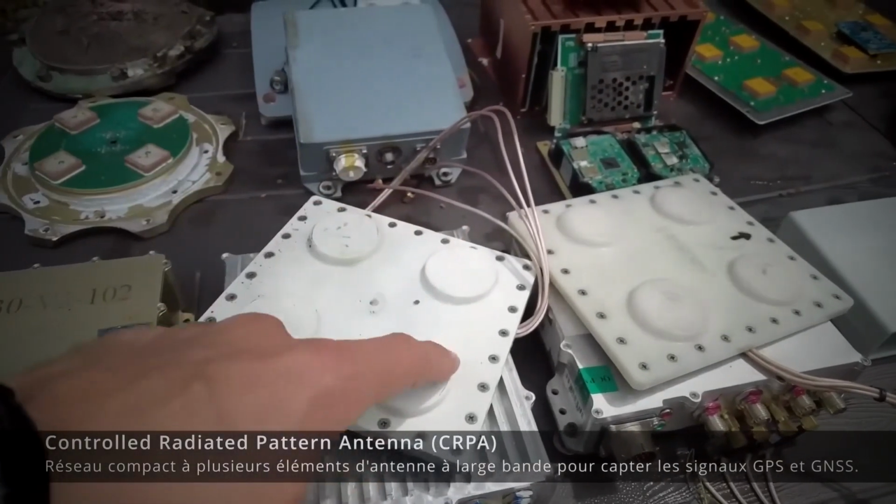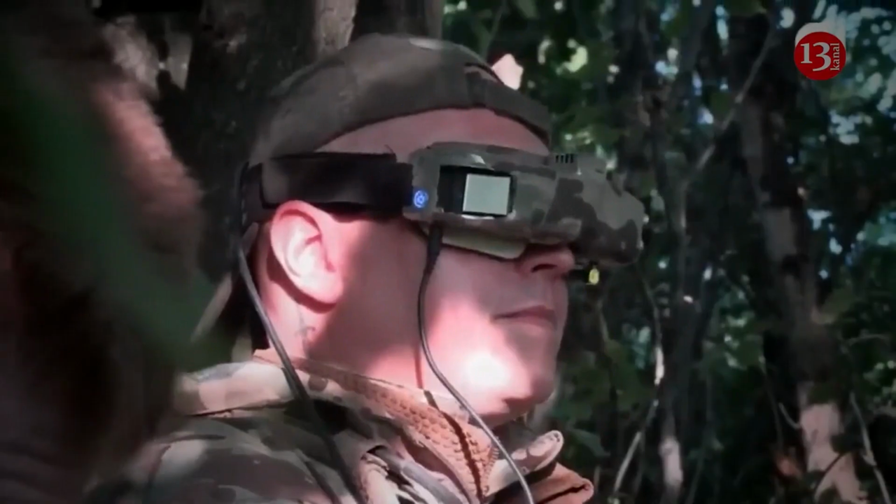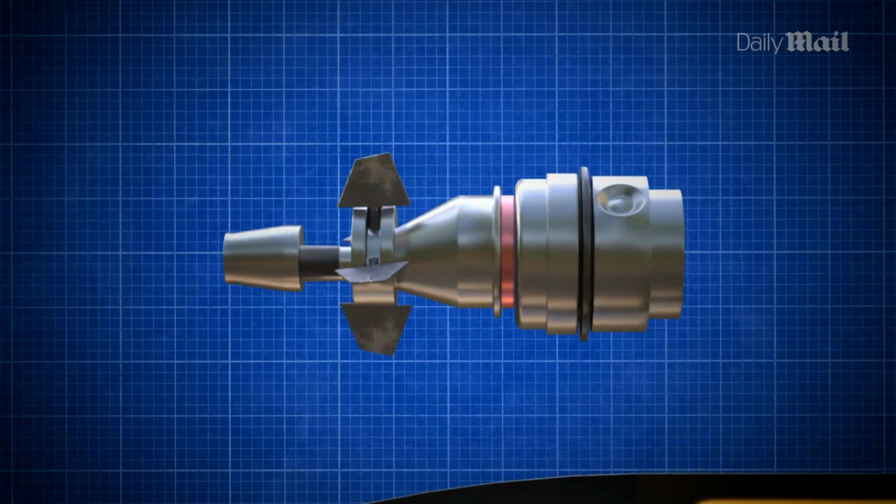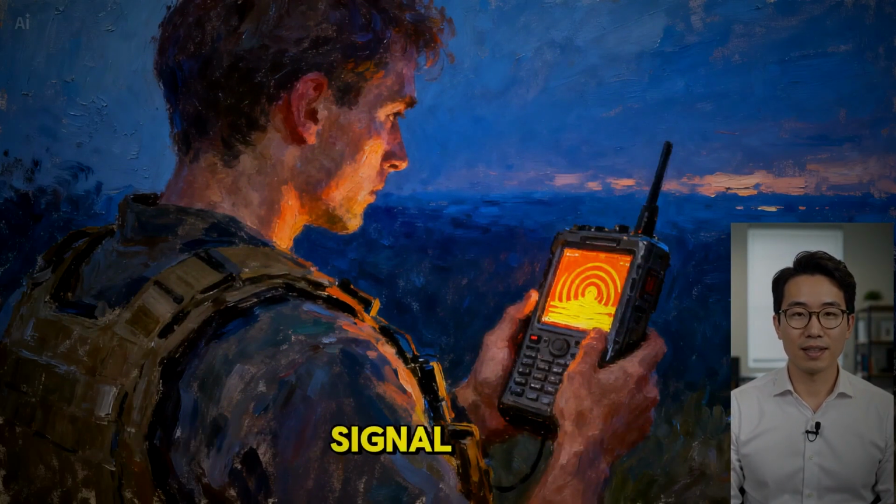The photograph survived. H. I. Sutton, at Covert Shores, geolocated the beach, compared the curvature and the embedded fitting points of the fragment to the published MAGURA V5 payload bay covers, and concluded, on August 5th, that the fragment was, with high confidence, from the warhead housing of a MAGURA V5.